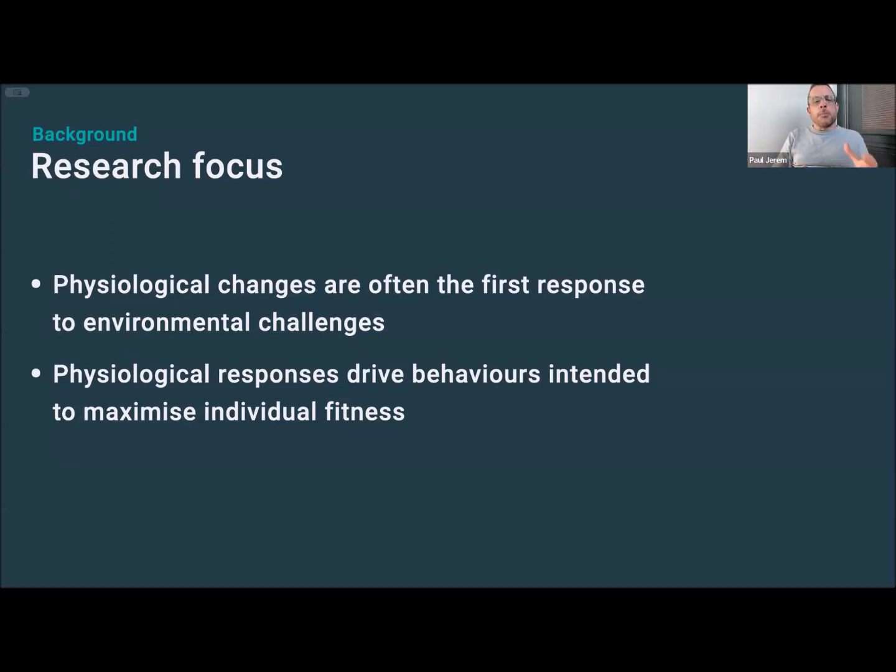And so physiological processes are likely to contain really useful information on exactly how individuals deal with the world around them. And it follows then, as we've seen in the earlier talks, that physiological parameters can also be useful as welfare indicators because they provide objective quantitative information on how individuals are coping with the conditions they find themselves in. And the specific part of my research that Wild Animal Initiative has funded sets out to exploit exactly this situation to better understand the welfare of juvenile altricial birds.